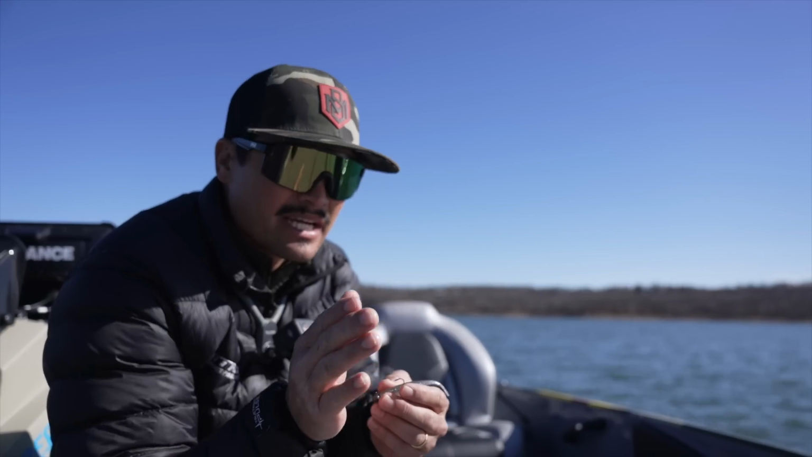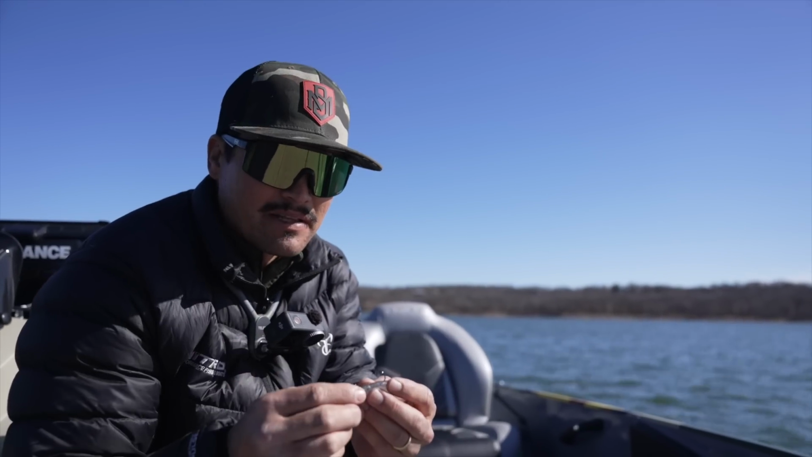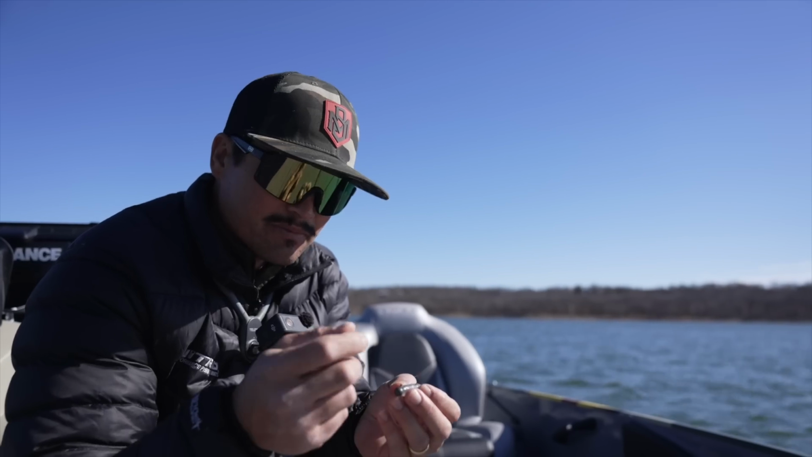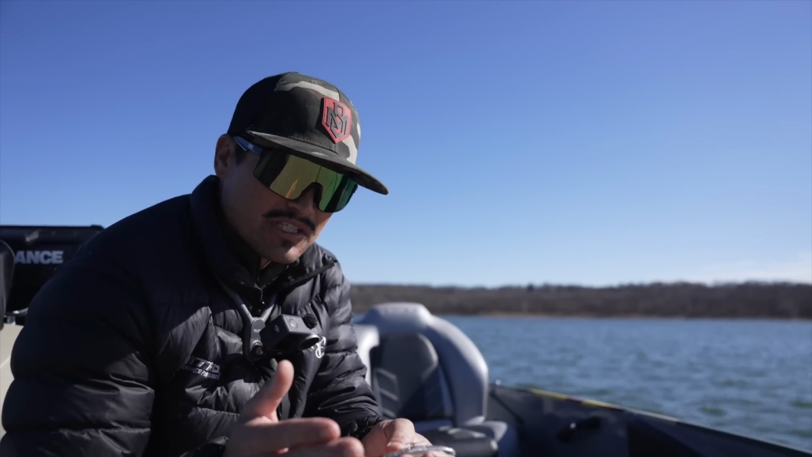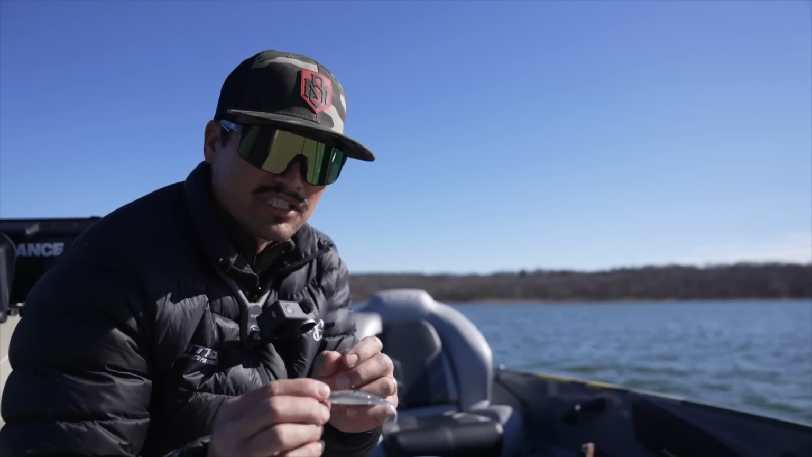So if you have it kinked off to one side or the other when you go to rig it, make sure you unthread it and then thread it back on absolutely straight. To convince those fish into biting, it's got to look as real as possible, as straight as possible.